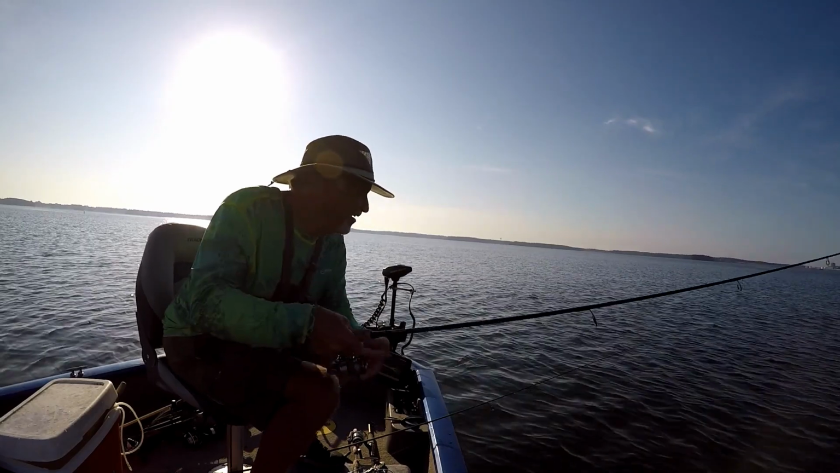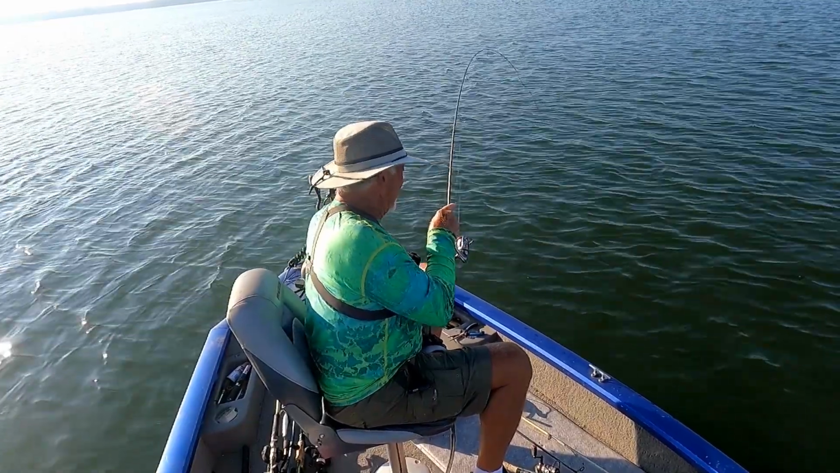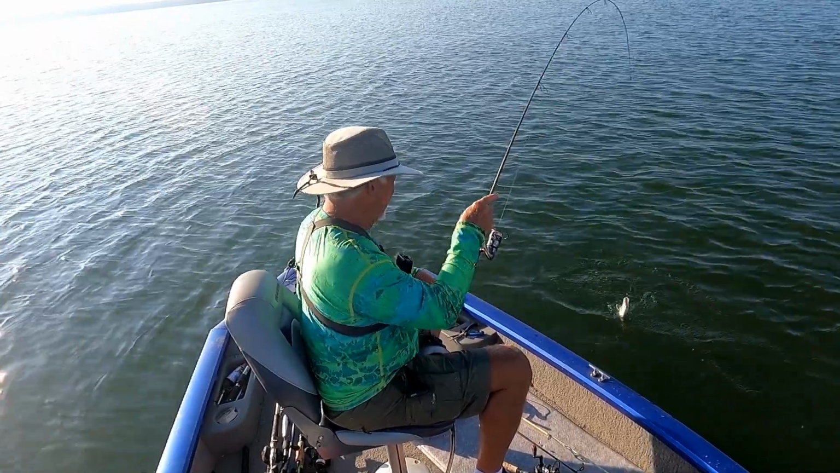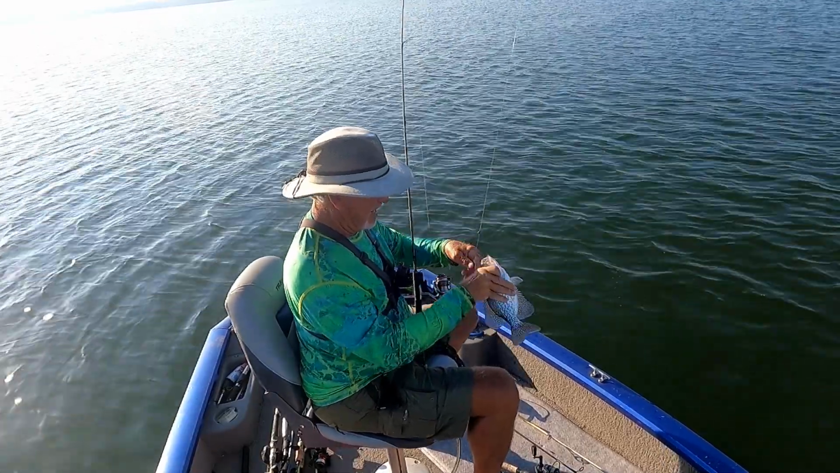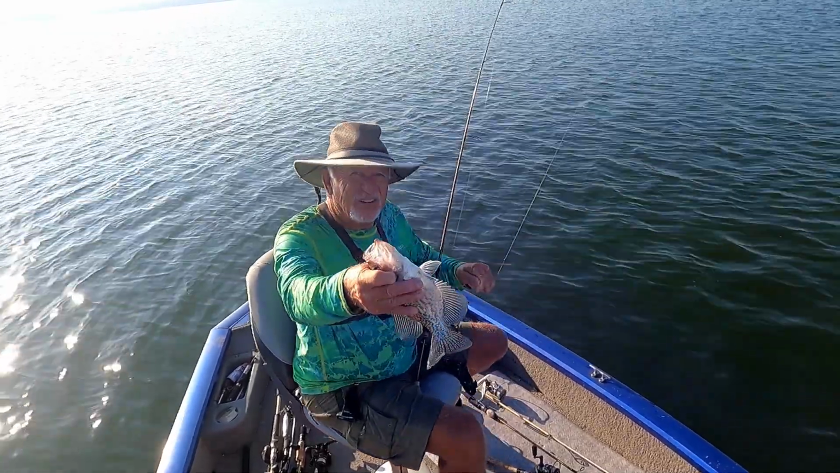Got one on the minnow. Lord have mercy, got one on the minnow. That's a nice one there. He's running. Oh my, he's running. He's about the same size. Ease him in the boat. Look at that. Nice crappie on the minnow. You see him?